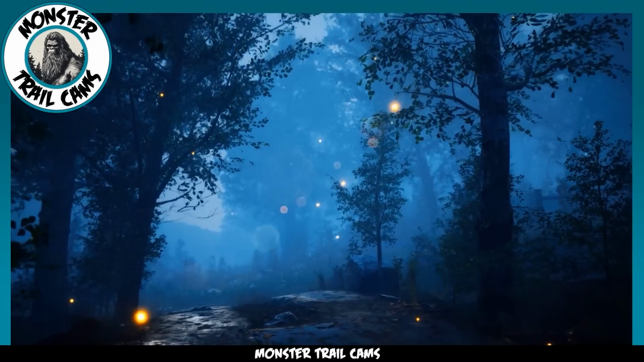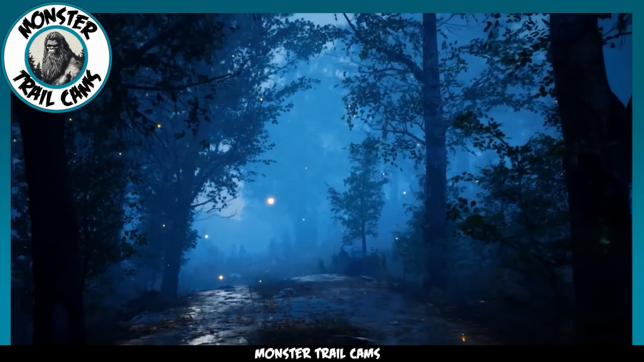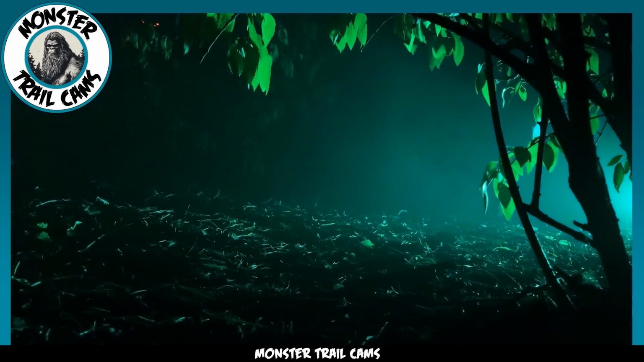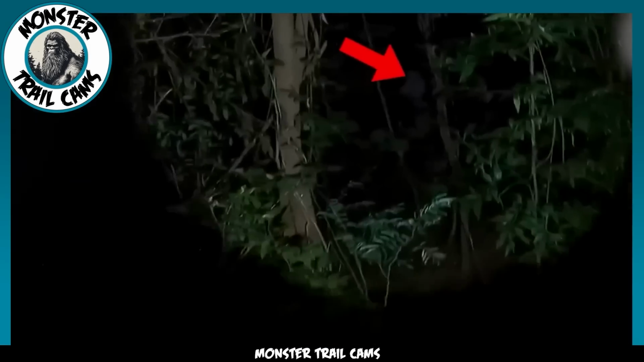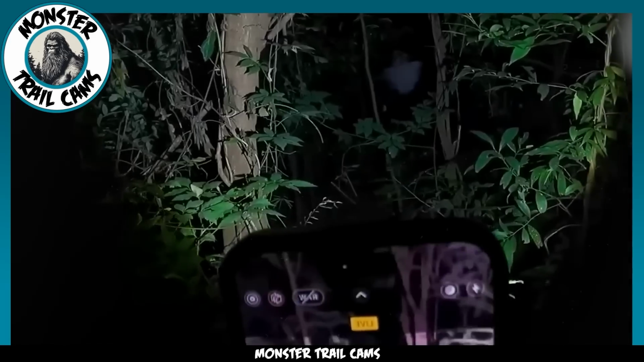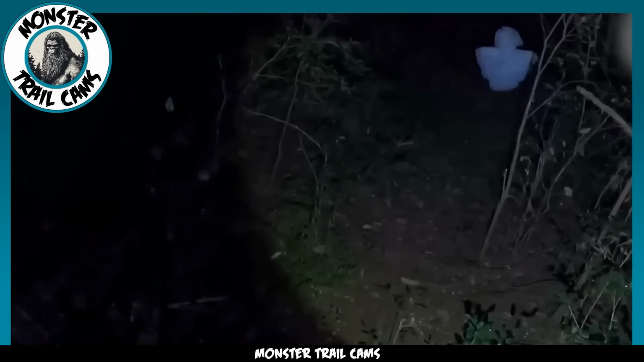Could this be the result of geomagnetic anomalies, or perhaps some arcane phenomenon woven into the fabric of the earth itself? Engulfed in trepidation, the duo contemplates retreating from the forest. However, it is at this juncture that their camera lens captures something that arrests their attention. Through the dense thicket of trees, a nebulous gray form materializes. Its shape is amorphous, and its movements are shrouded in mystery.